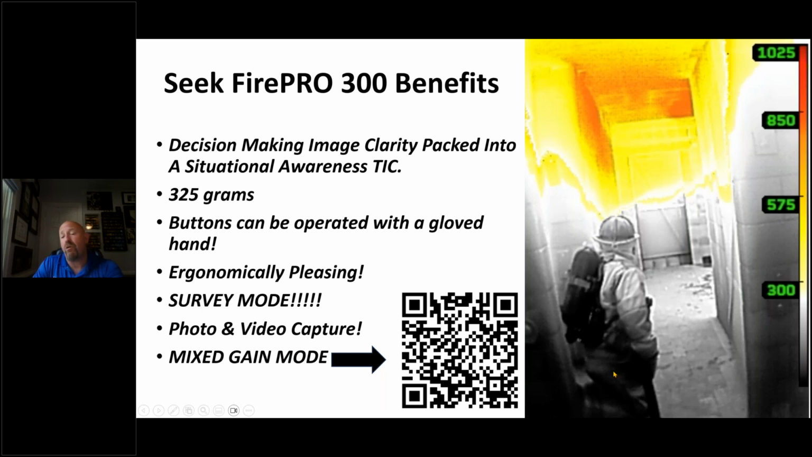The biggest thing I would encourage you to learn about is why Seek Thermal changed the market with mixed gain mode. When you look at this picture of this firefighter moving down this hallway with an attack line, you are able to pick up the firefighter down low, the cooler environment, and the hotter environment simultaneously. The majority of the cameras on the market will do well in high gain, high sensitivity, or low gain, low sensitivity, but they don't do well in both. Here the camera is able to focus on both areas: the pixels down low in the cooler environment are in high gain or high sensitivity, and the pixels up top where it's hot are in low gain or low sensitivity.